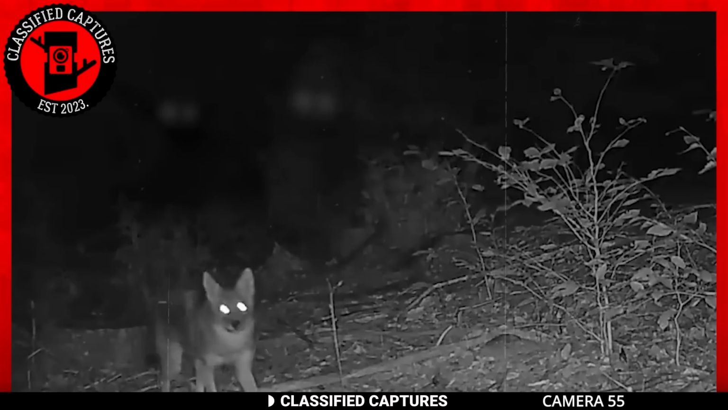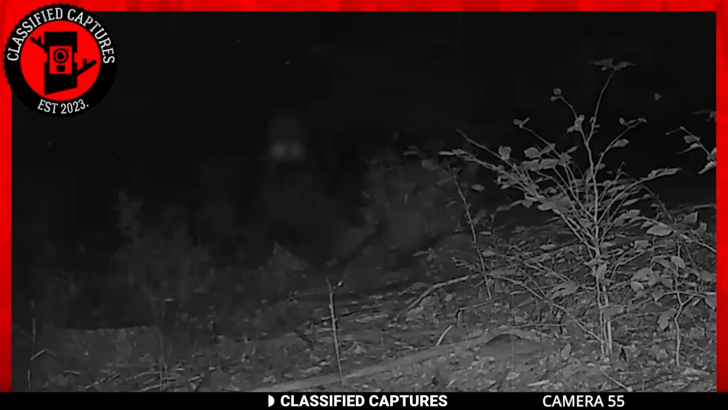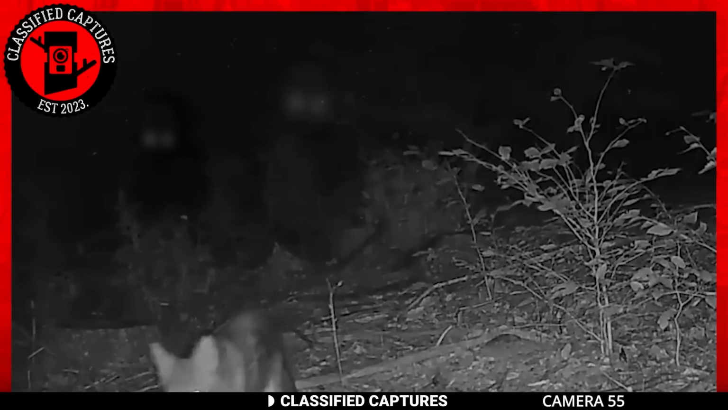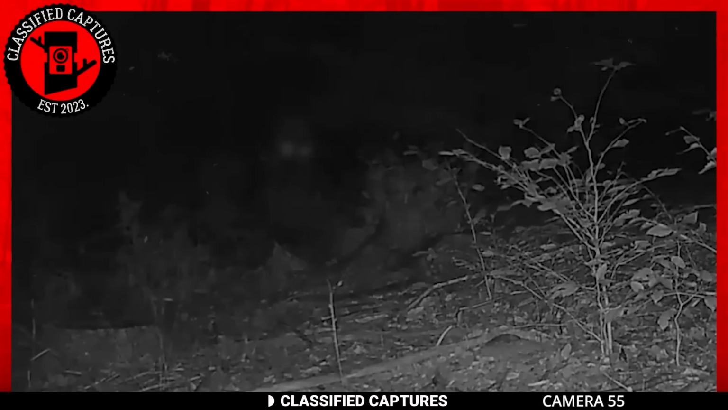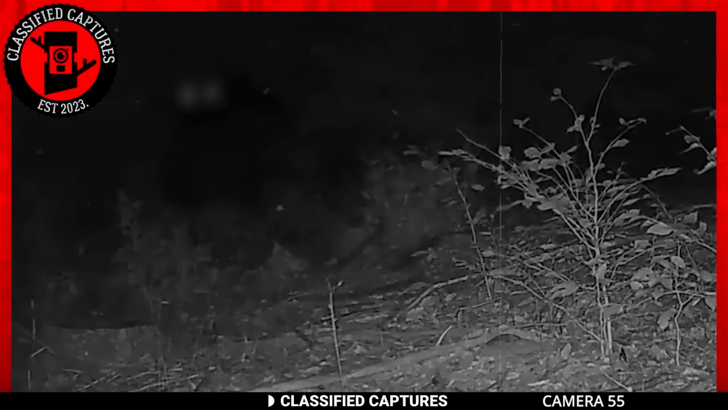The apparition lacks a discernible form, but you can see a swirling mass of smoke with its glowing eyes embedded within. Just as the last coyote leaves the frame, the ghost-like entities vanish without a trace. What in the world could that have been? Well, we don't exactly know.